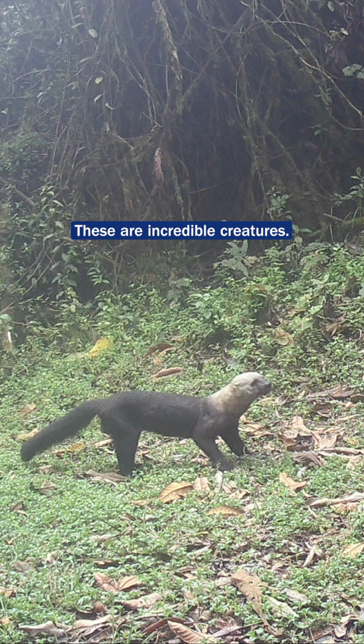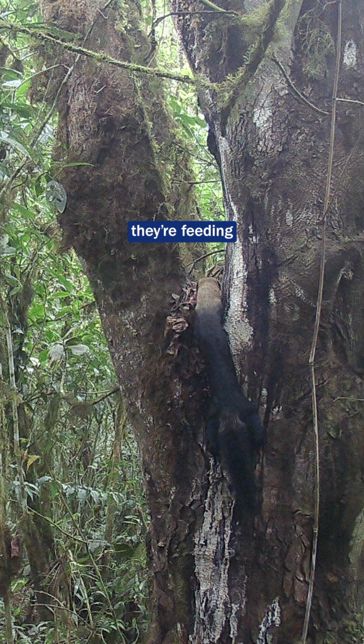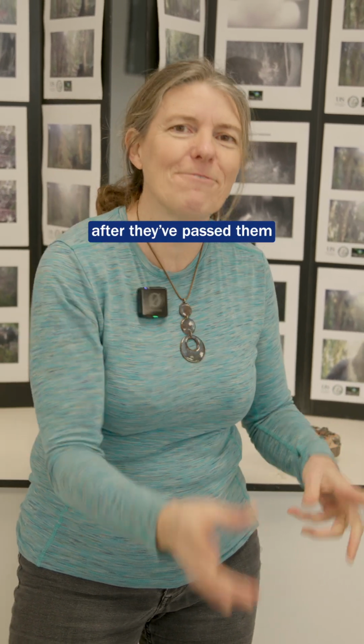These are incredible creatures. These are about the size of an otter, but instead of being in a river, they're wandering around, they're feeding on small mammals, they're also transporting seeds. And they pass through the gut of a tayra, and then the plant will germinate after they've passed them out through their gut.